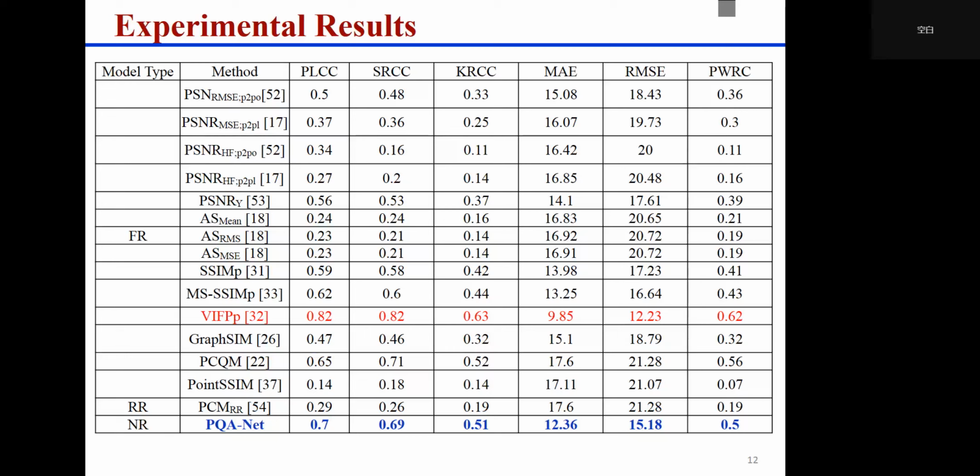The accuracy comparison results with the existing FR and RR point cloud metrics are shown in the above table. We can see that the VRFPP has the best performance, whose PLCC and SRCC are both as high as 0.82, and PQA-Net is the second best, whose PLCC and SRCC are as high as 0.7 and 0.69 respectively.